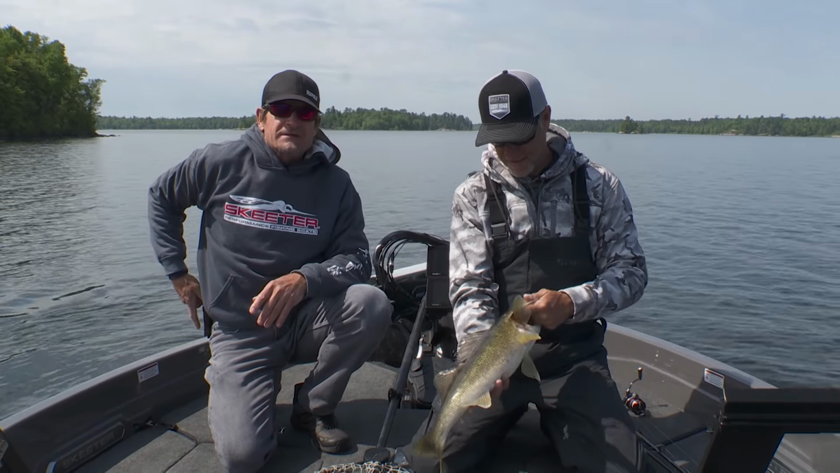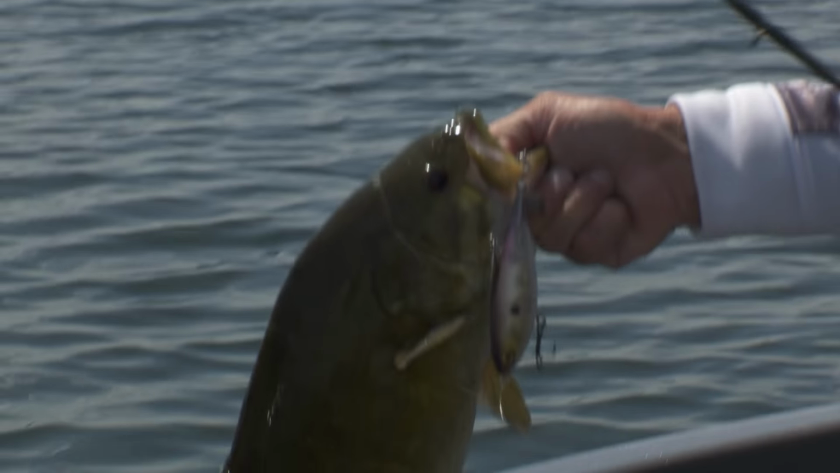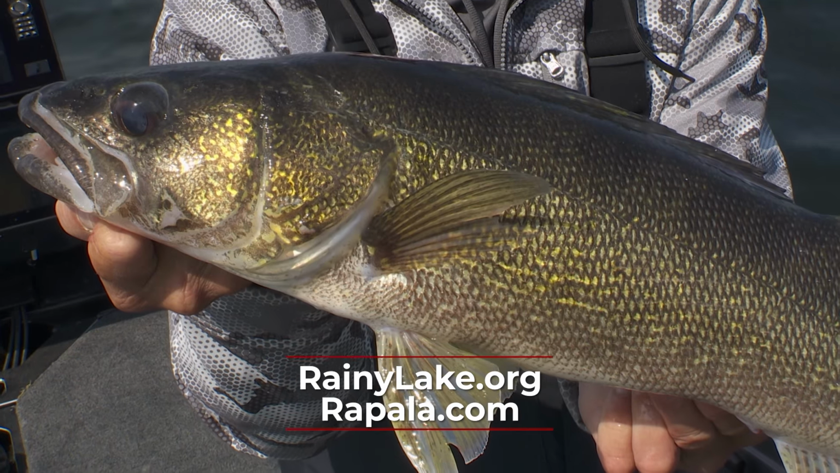Oh, we're gonna switch gears here. The sun's starting to come out. That cloud cover is heading south, and this is a tremendous smallmouth bass fishery, so we're gonna go chase some of those fish in the shallows here, but hopefully you learned a little bit about jerk trolling today. It's certainly been a fun morning for Scott and I.